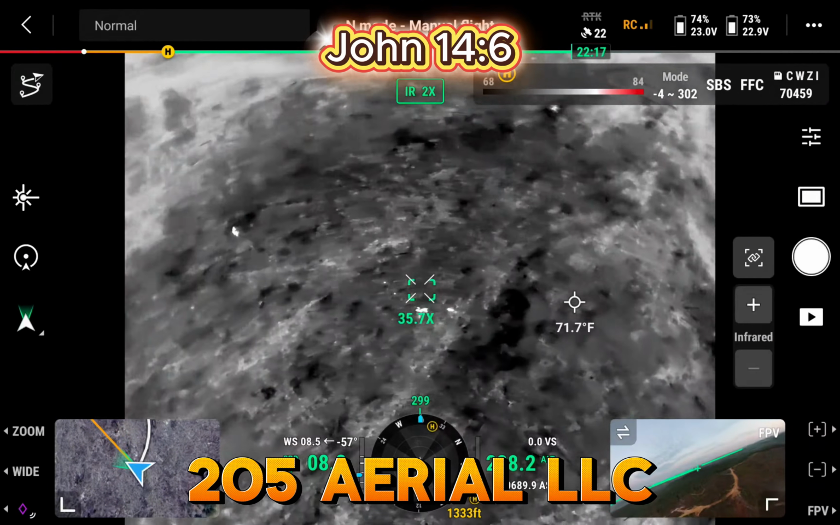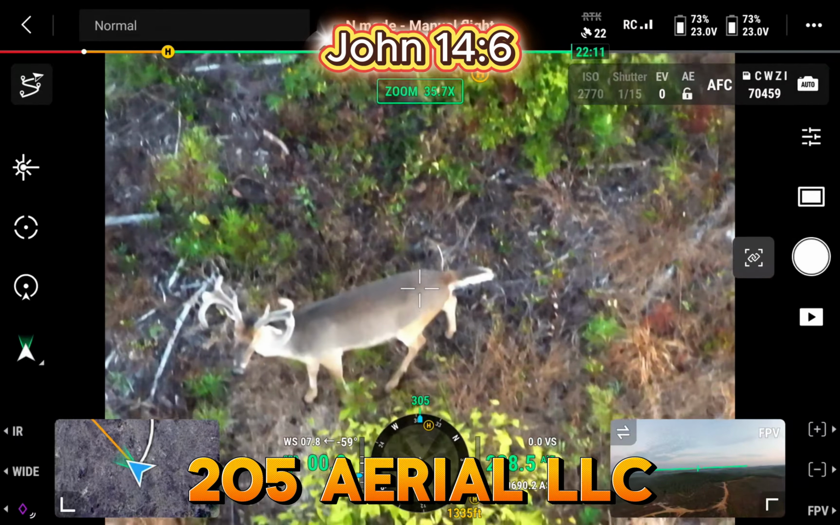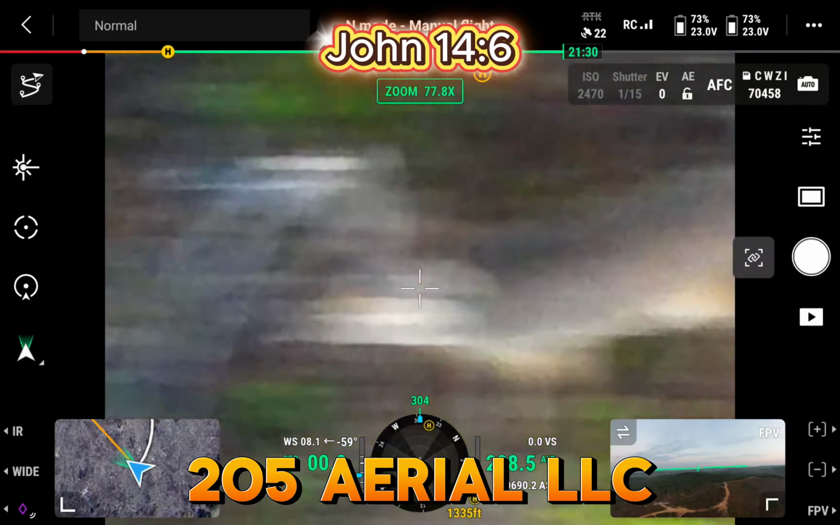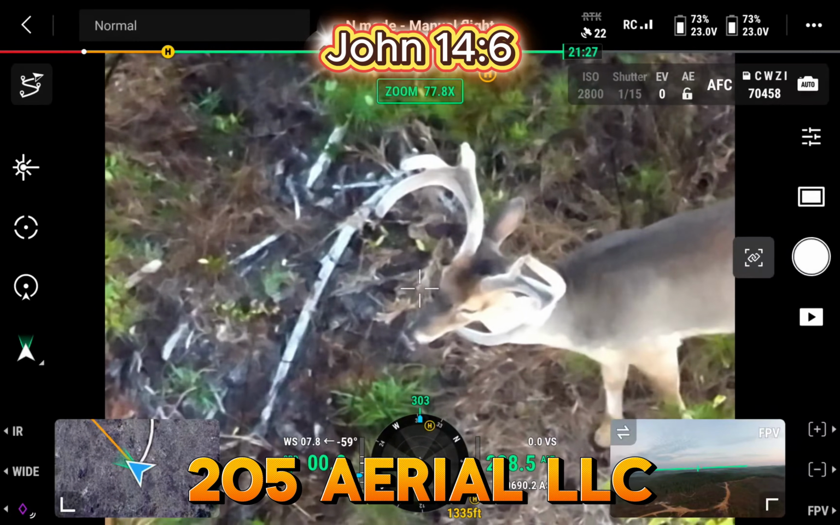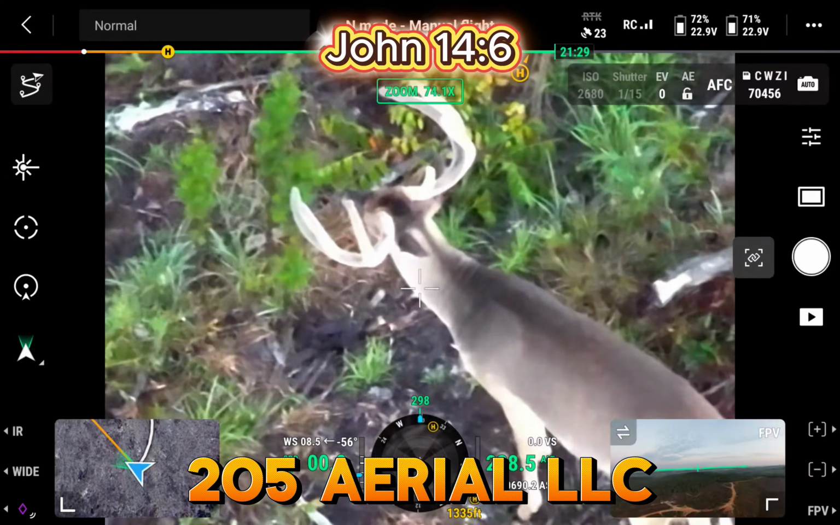Way over here like that. There we go. Just gonna watch him for a second. It's a good looking buck right there.